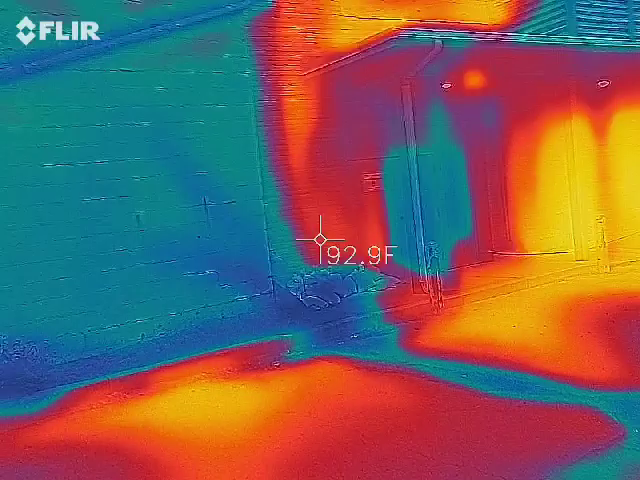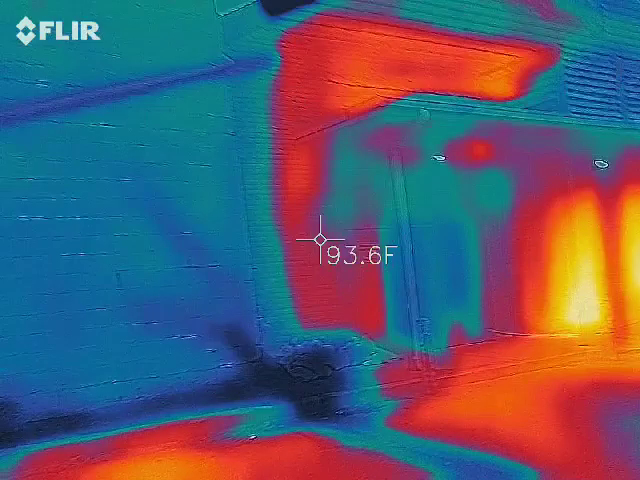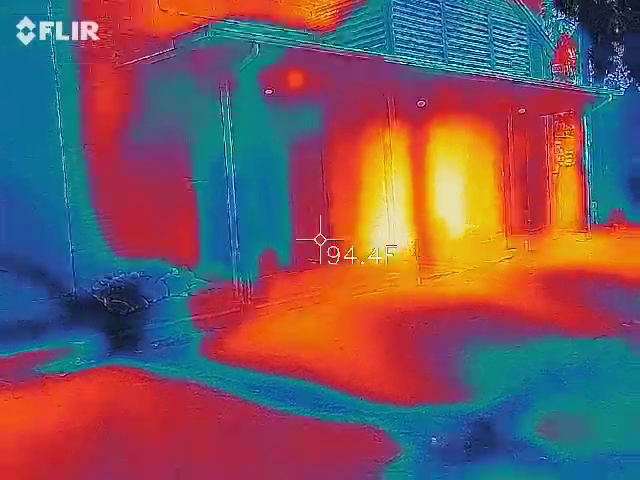I wonder why that door is cold. See, it's because of the material. Yeah, that's what I was thinking. That one side of that door is the same material.